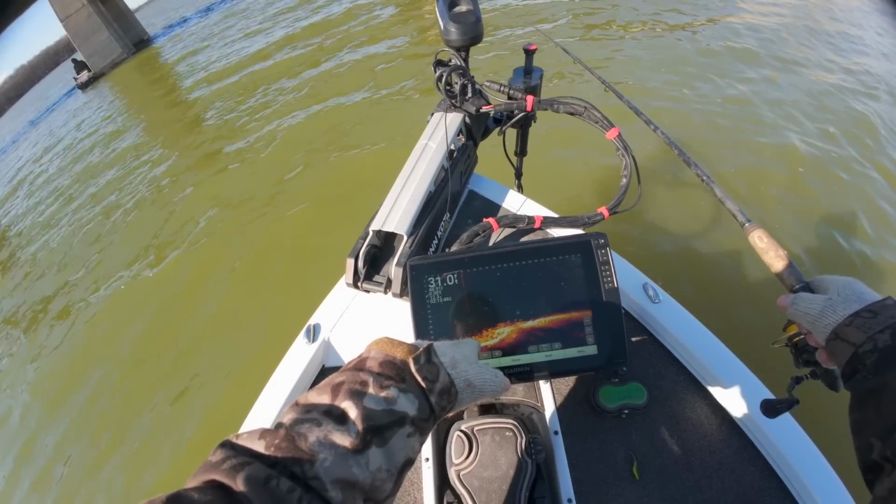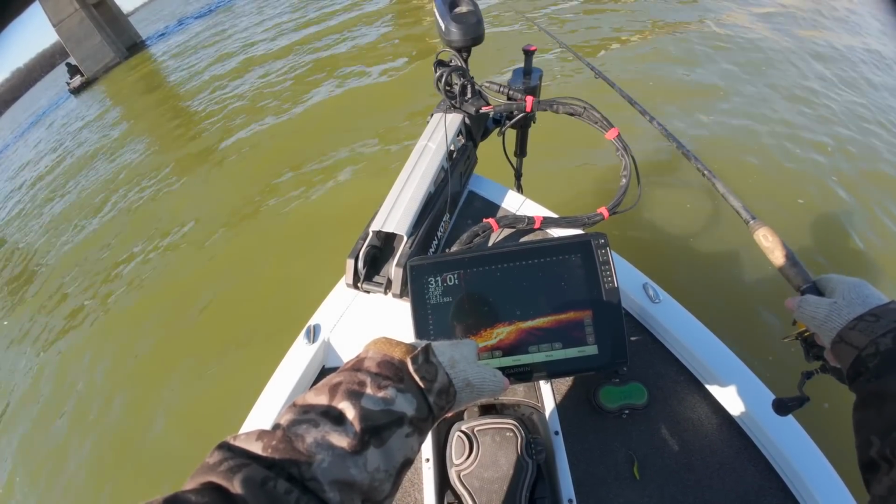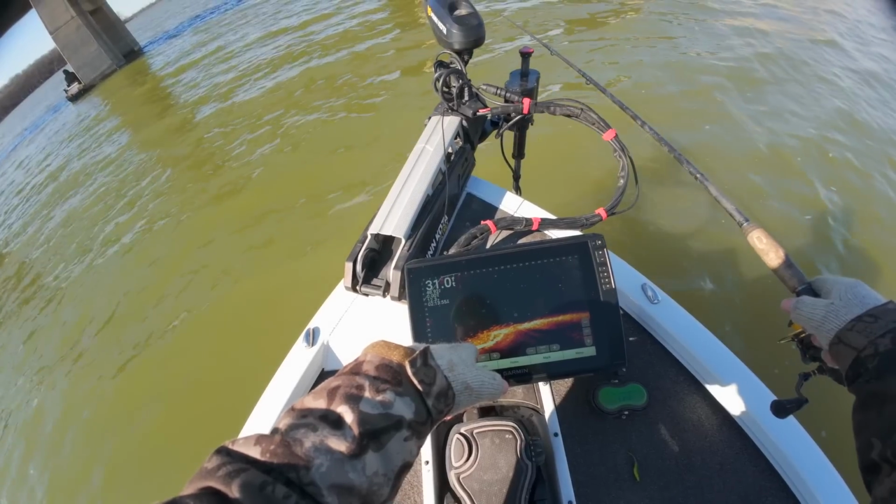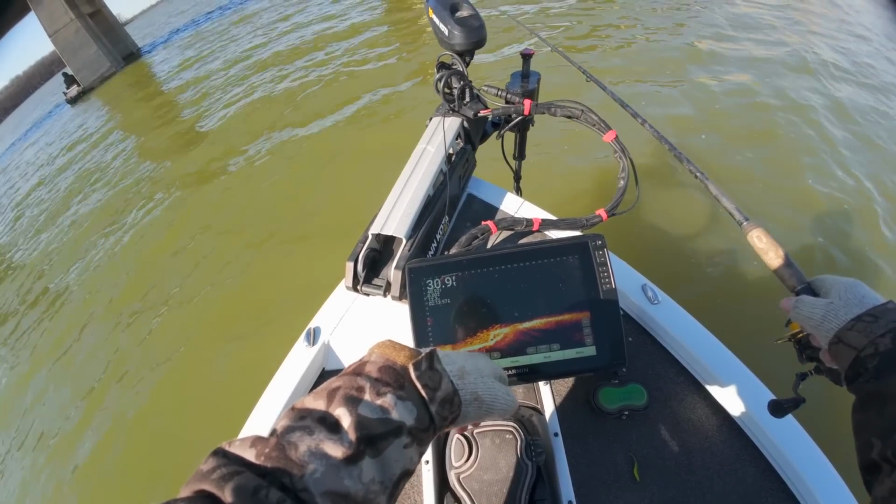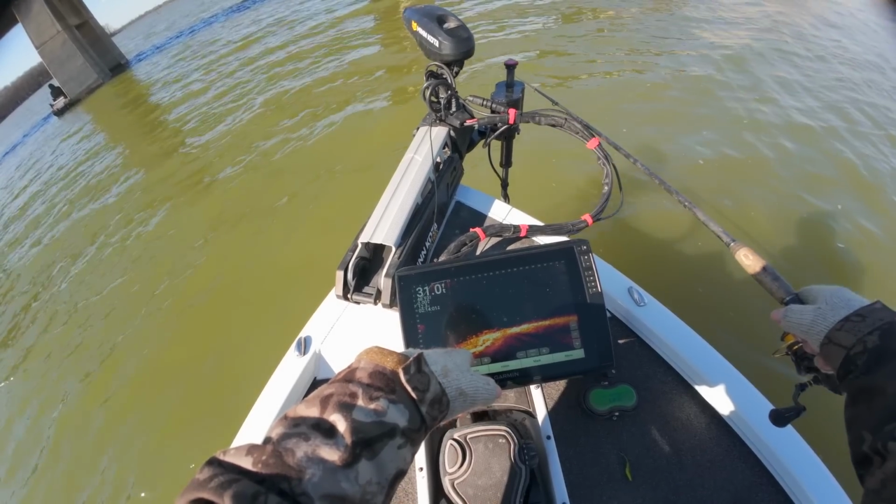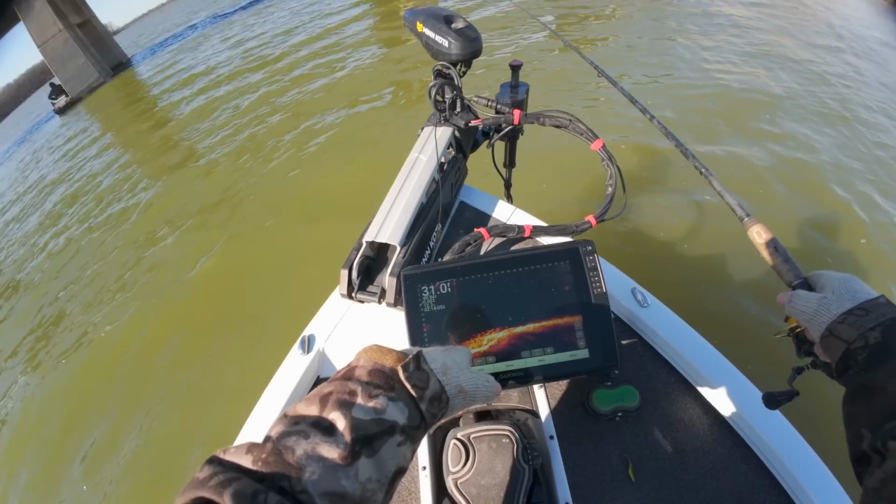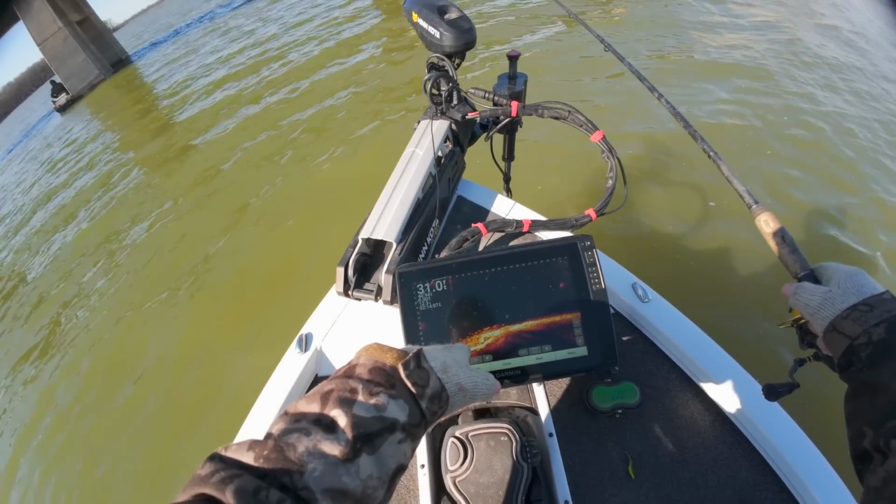And when crappie get interested, they turn their nose up, which sounds kind of counterintuitive given the phrase, but when they turn their nose up, that is when they are interested in your bait, and they are most likely going to give it a lick if you got the right bait on.